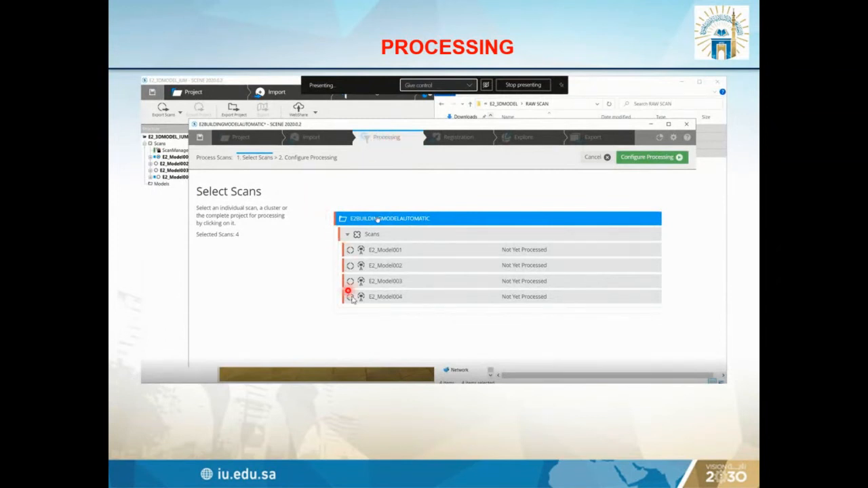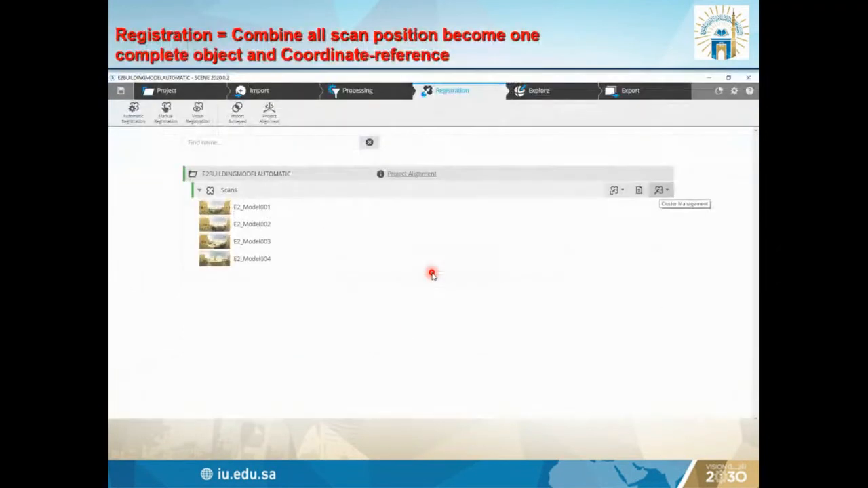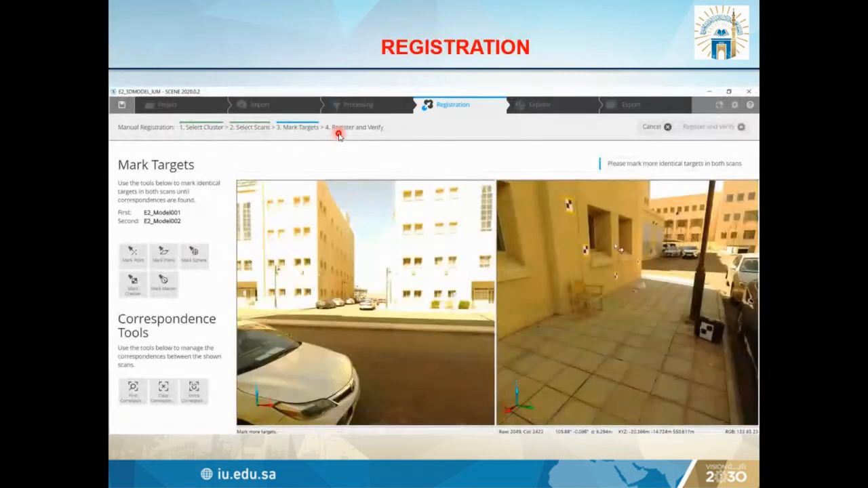Processing will process all our 4 scan data, and then finally it will do the registration. In registration, we have manual registration and automatic registration. Automatic registration will automatically combine the 4 scans, and then it will make a model. It will also consider the checkerboards, the targets we place on the wall, and it automatically converts into the original model. Manual registration takes some time. So basically, for large projects, manual registration is better. For small projects, automatic registration is better.